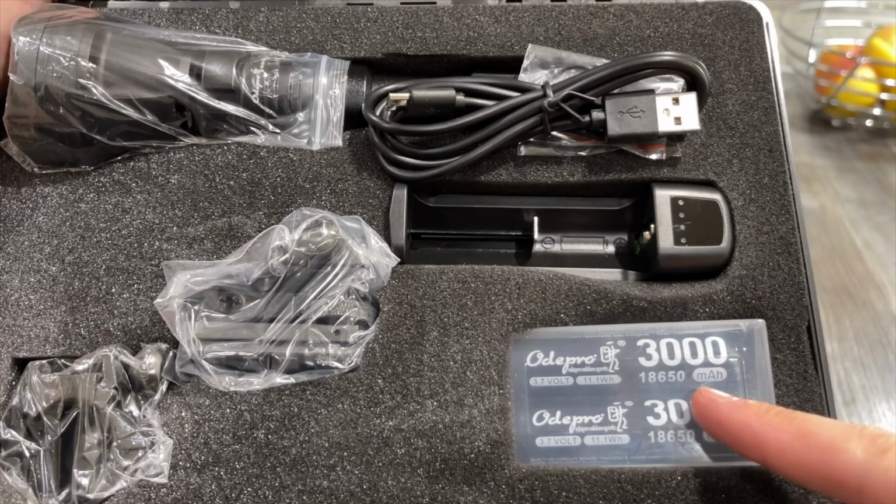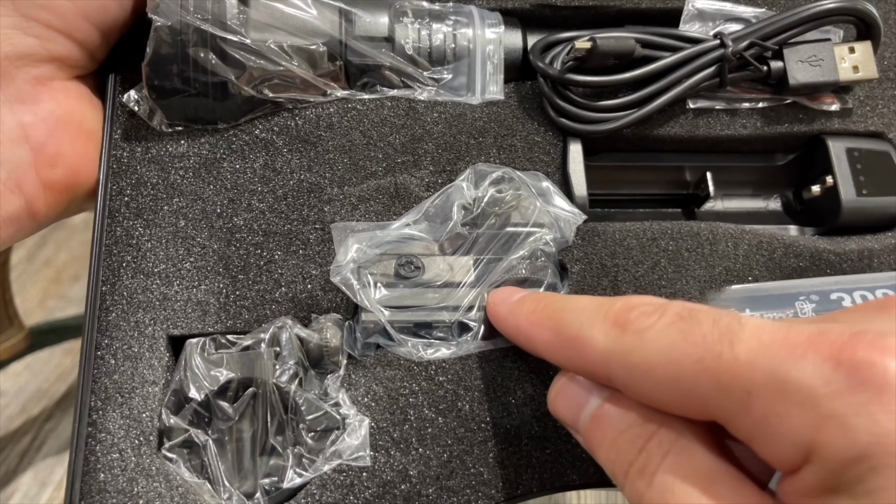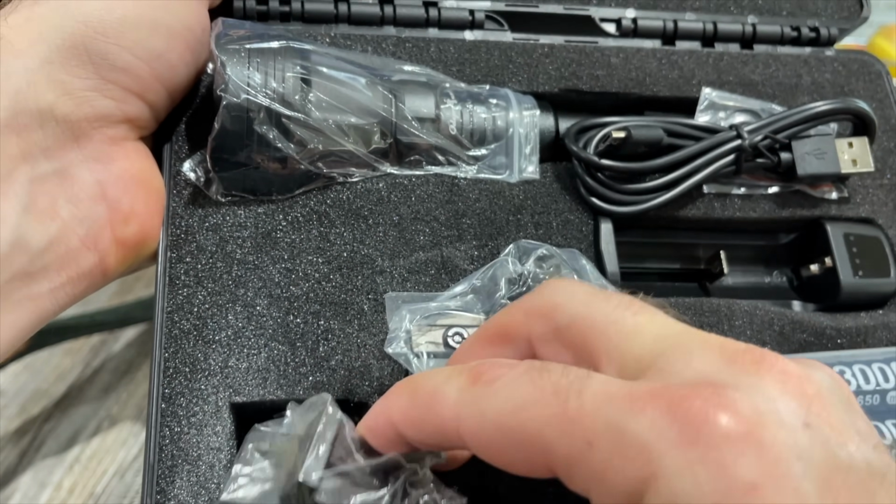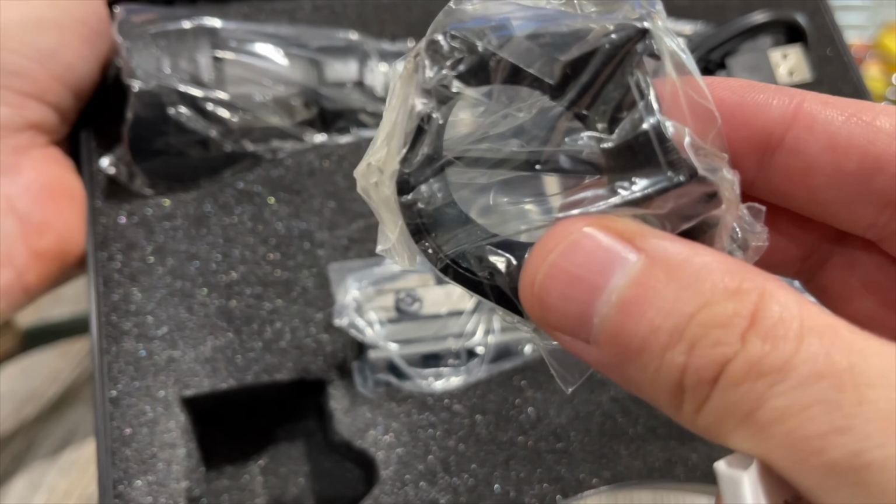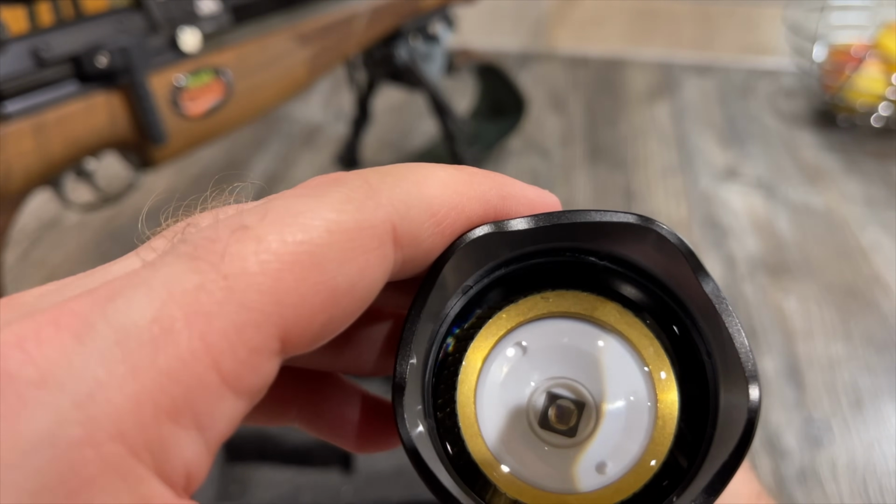They come supplied with two 18650 batteries, the charger and charge cable. They come with a windage and elevation adjustable bracket, along with a fixed Weaver style rail bracket to enable you to put the torch on the rifle itself. The lens on this torch is incredibly clear and is zoomable, allowing you to simply focus the beam.